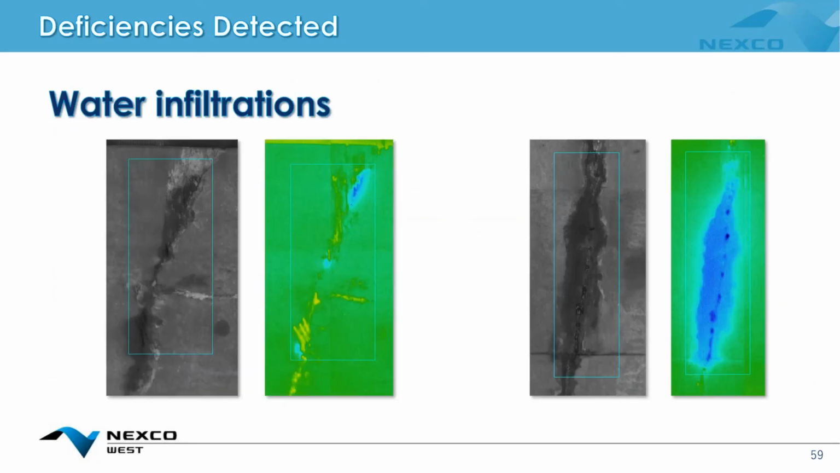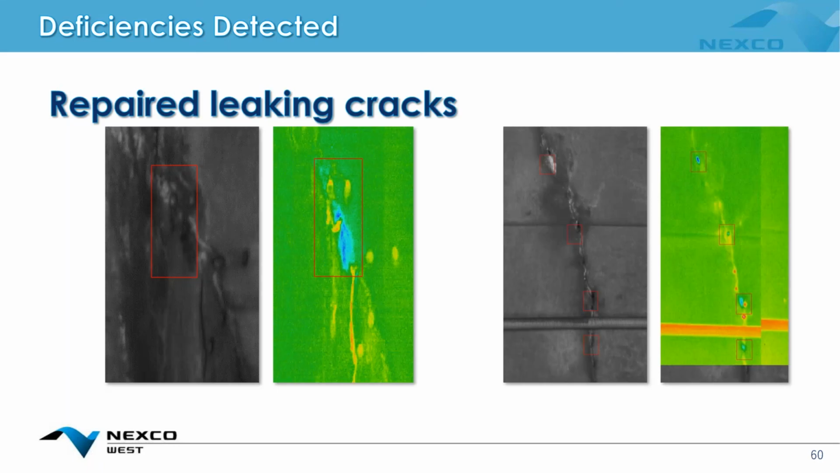This is an example of some water infiltration that we found during a particular project. Some previously repaired leaks are leaking again.